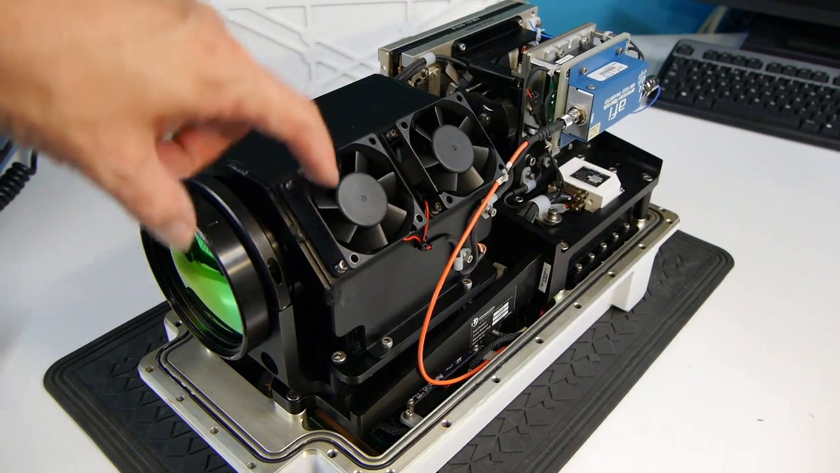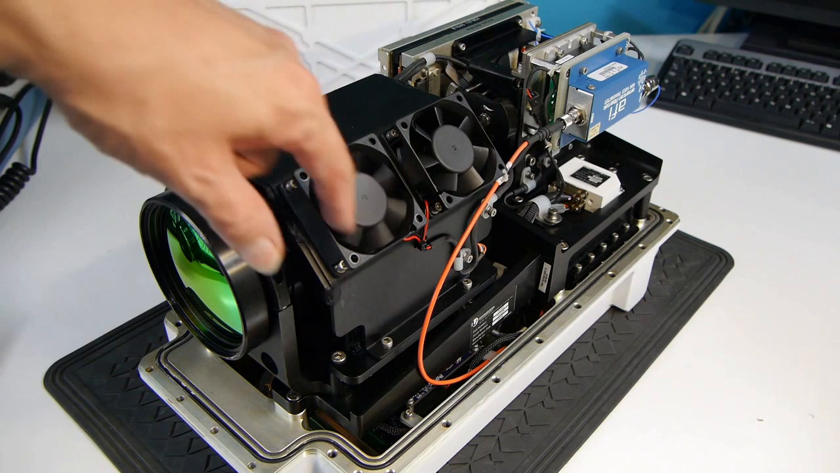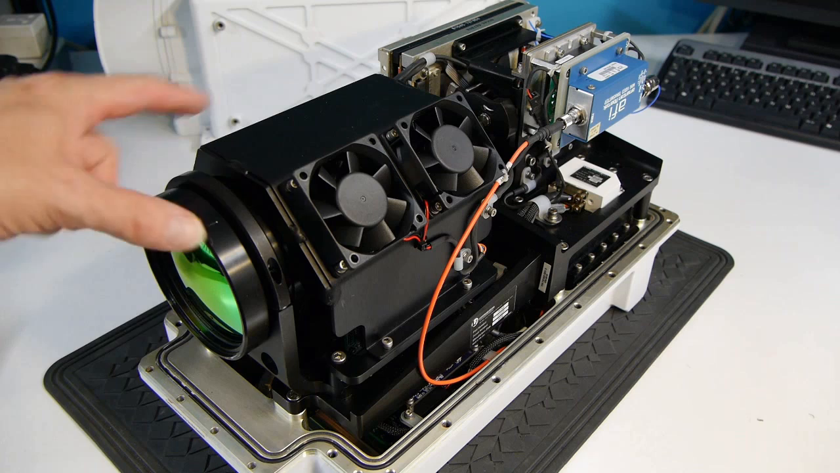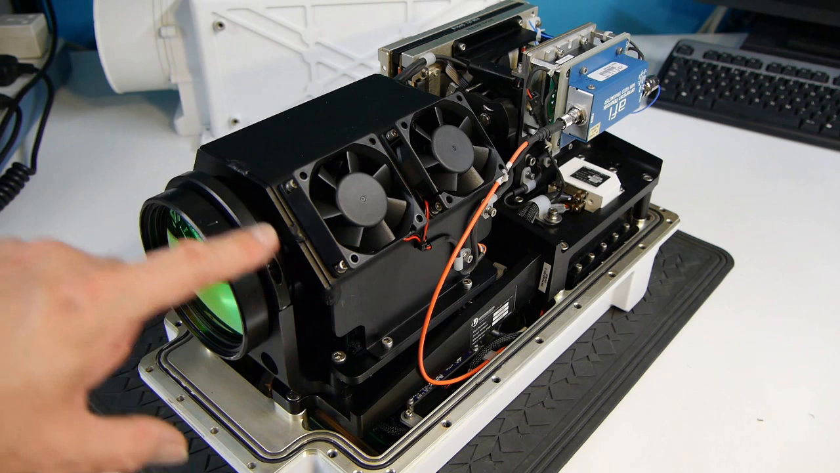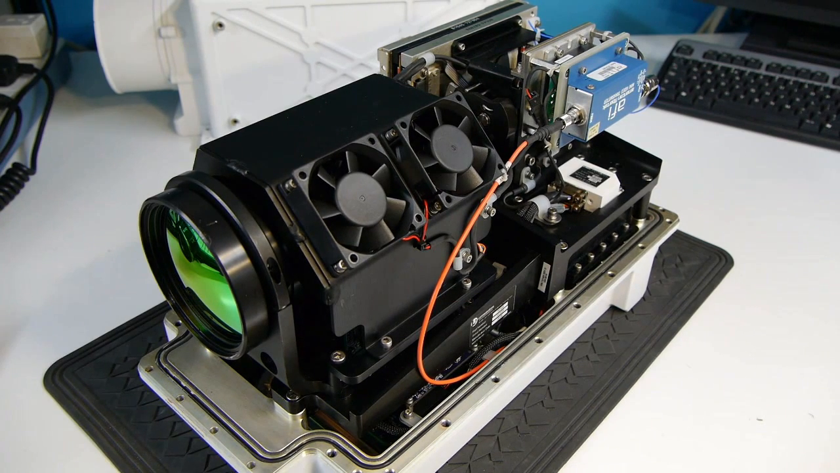It's quite interesting that we see a couple of fans mounted on the side of the lens here. I will show you a bit later on that underneath this cover there's a controller board which drives the stepper motors that are used for the zoom and the focus functions of the lens. I would imagine that they discovered that the heating effect caused by those control components was having a negative impact on the thermal performance of the camera.